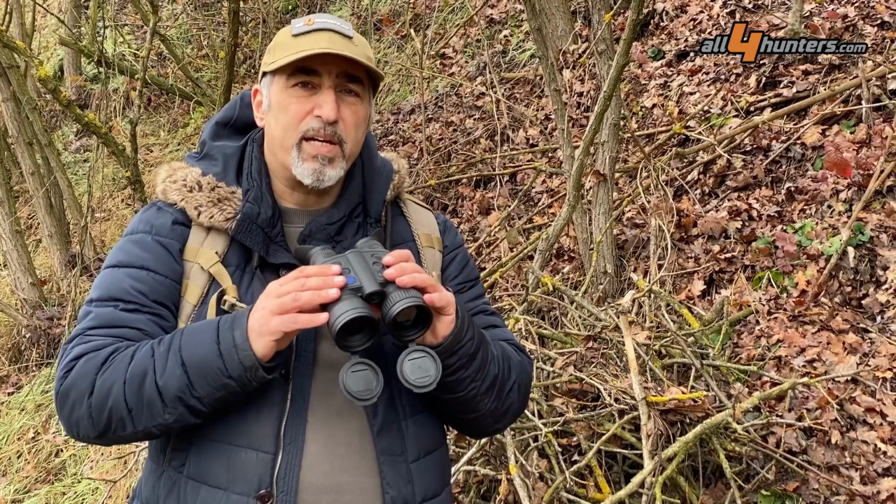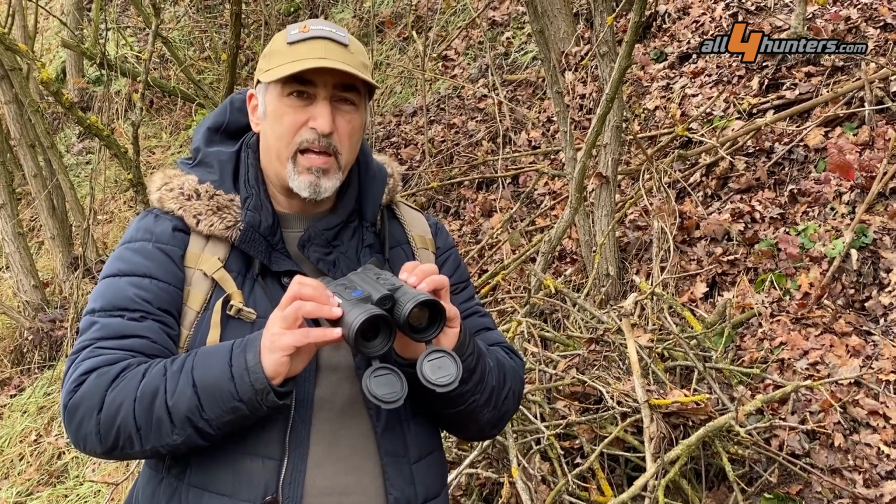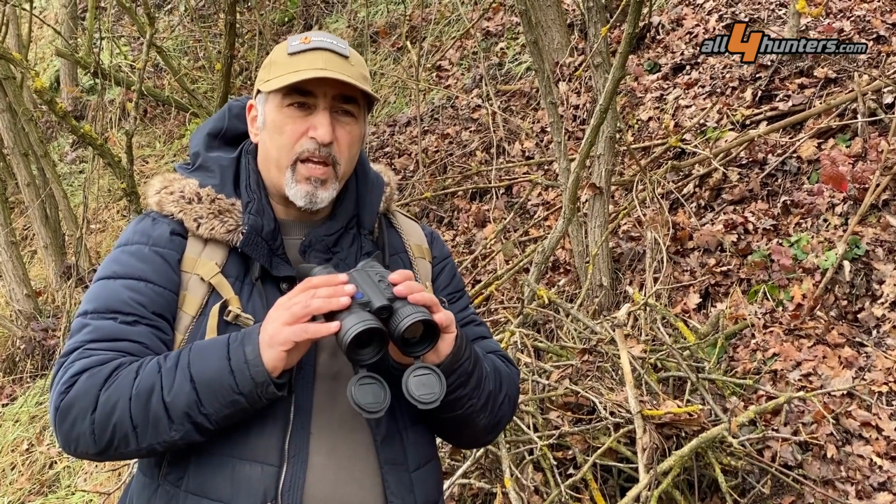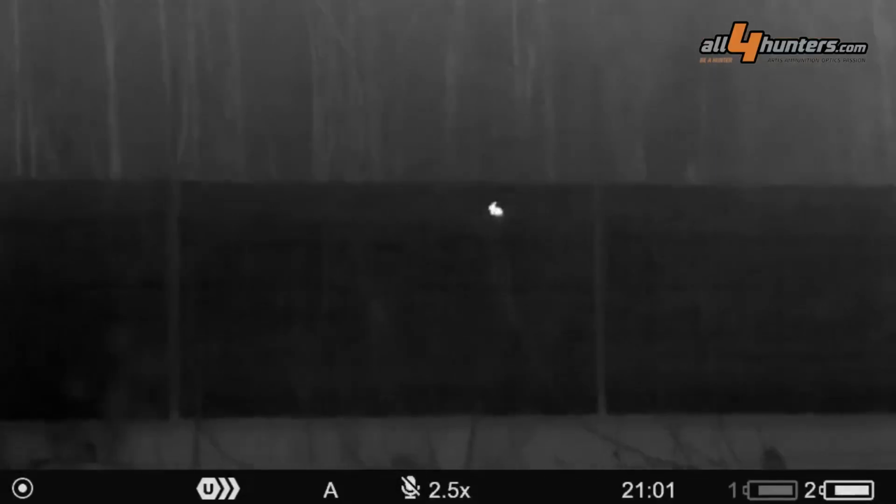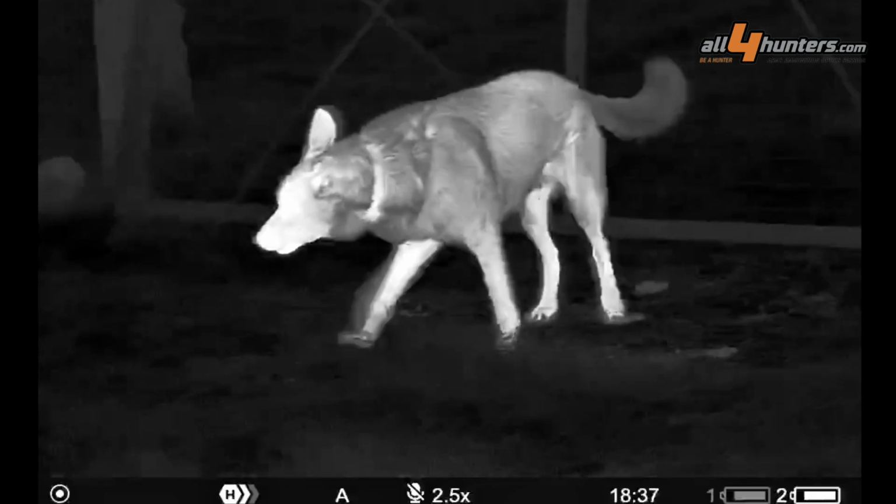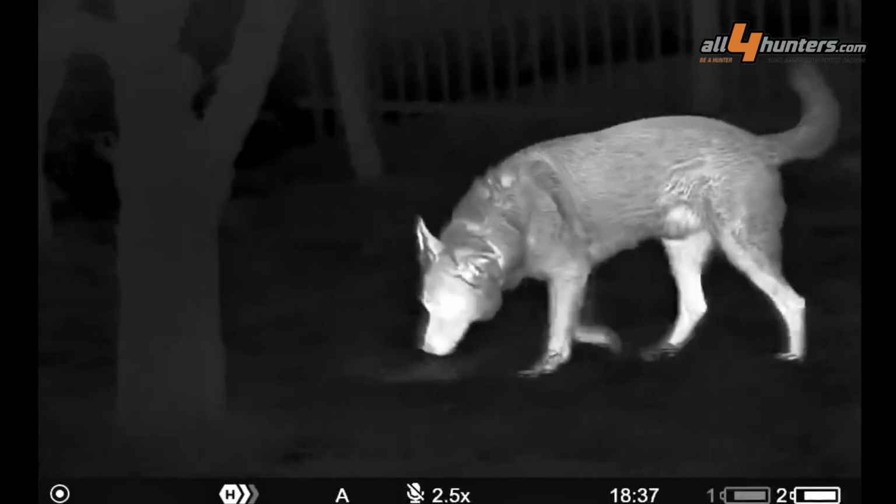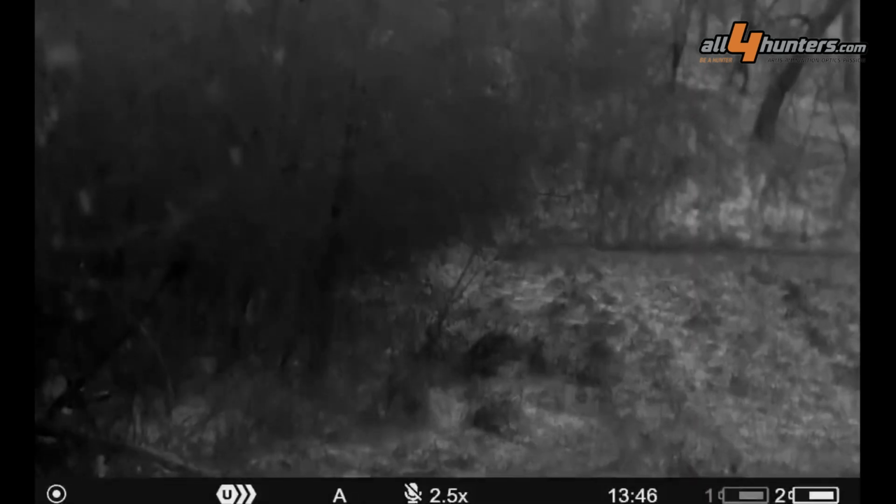I've been really impressed by the performance of the Merger XP50 LRF from Pulsar. The 640 by 480 microbolometer sensor combined with the 50mm 1.0 aperture all germanium objective lens and the thermal imaging processing engine inside all work towards the most amazing performance I've ever experienced in a thermal imaging binocular to date.